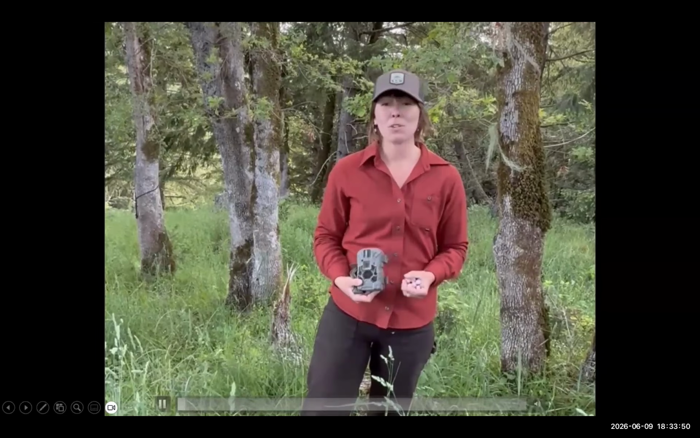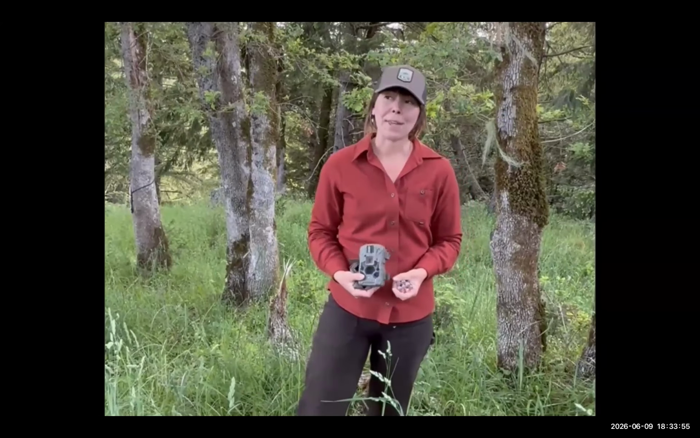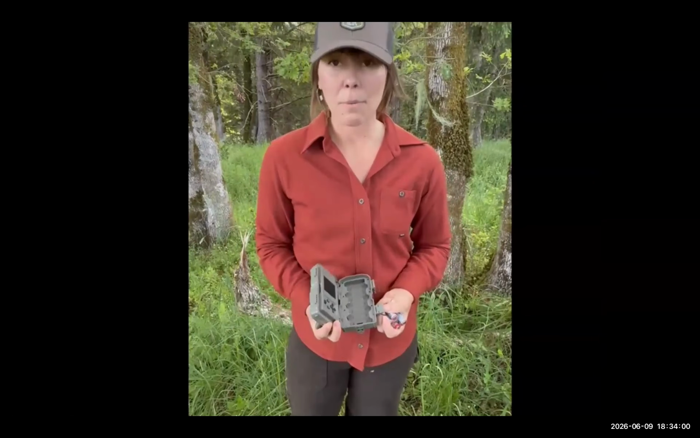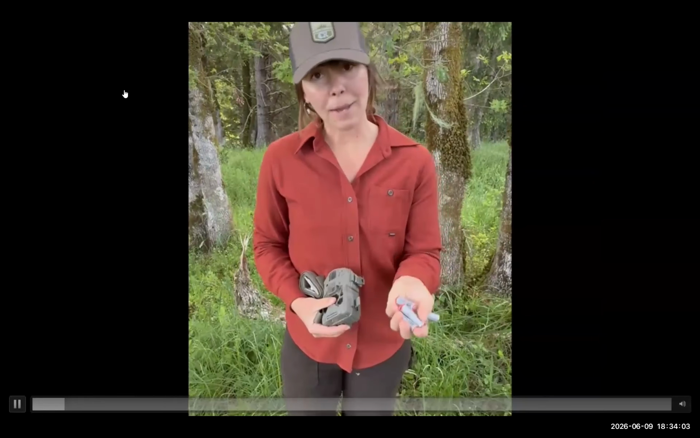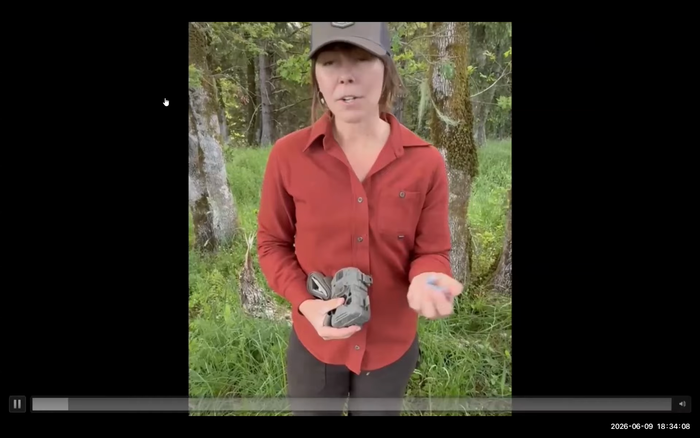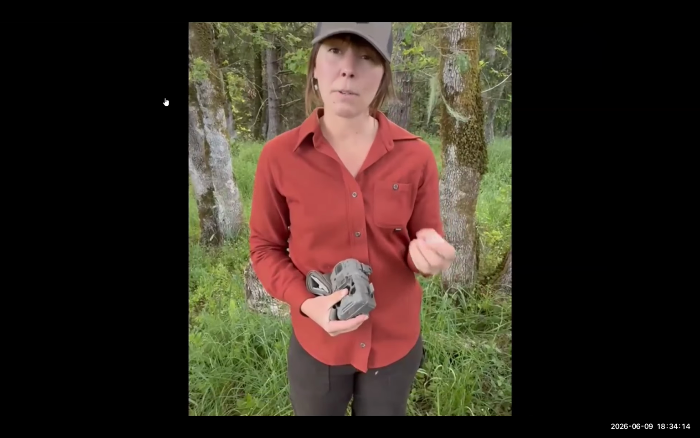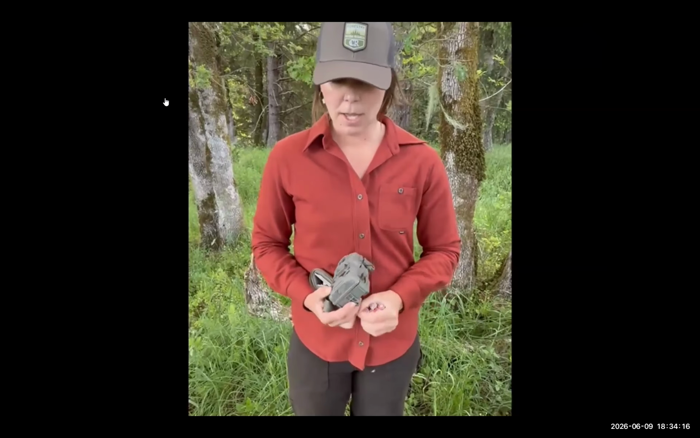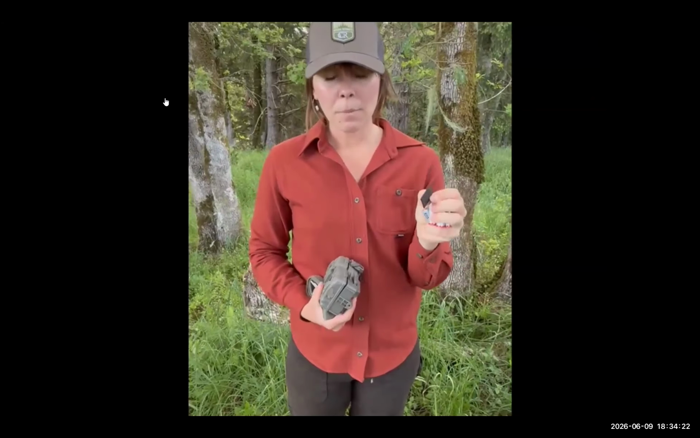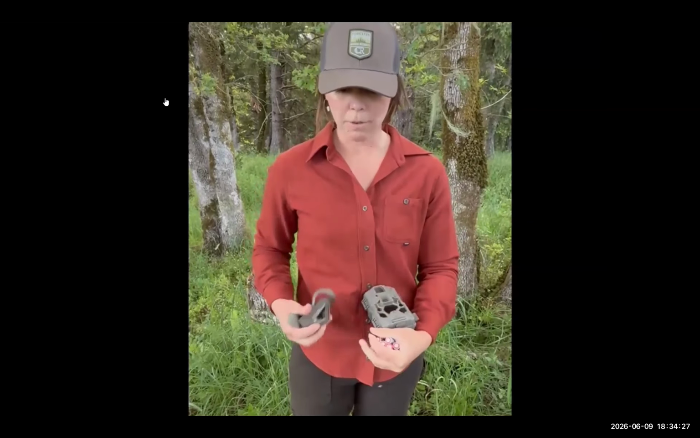Today I'm going to show you how to deploy a trail camera or a camera trap to monitor wildlife on your property. Here are the supplies we're working with today. I have a trail camera. I have batteries. These are just regular alkaline batteries, but you might consider rechargeable batteries so that they have a little bit longer life. That's up to you. I have a 32 gigabyte memory card for my camera. That's going to vary in size depending on if you're getting photos or videos, but that's worked well for me.